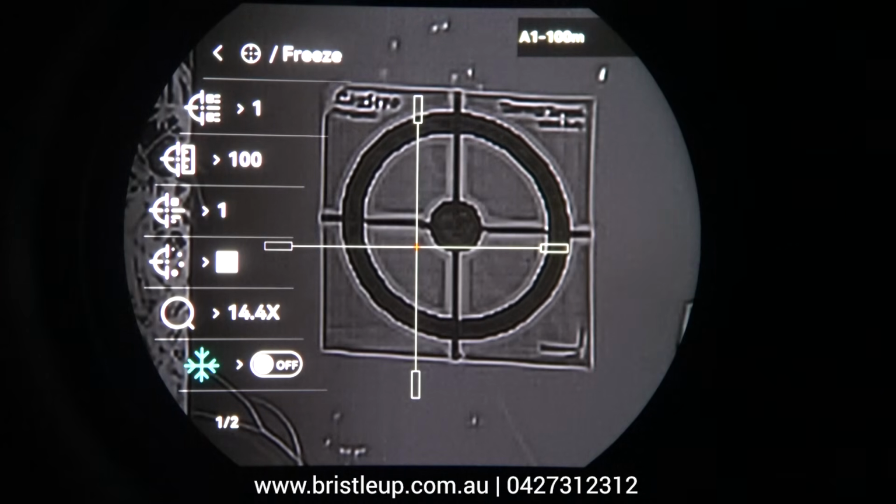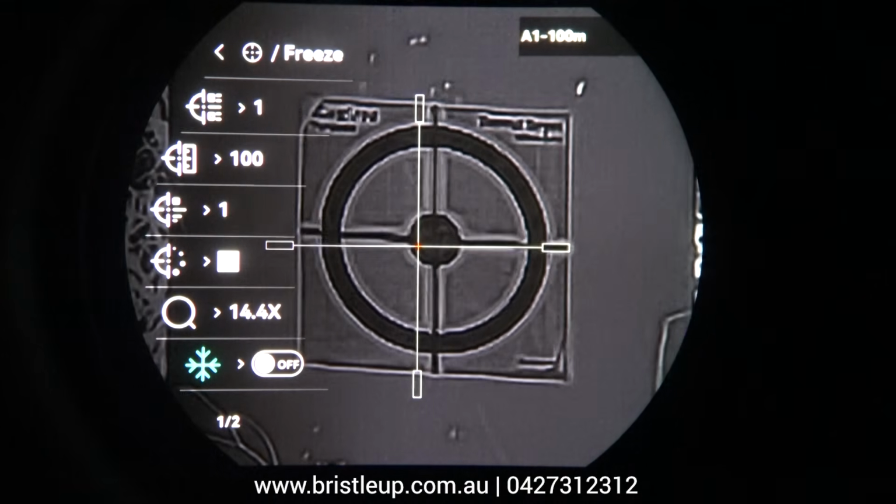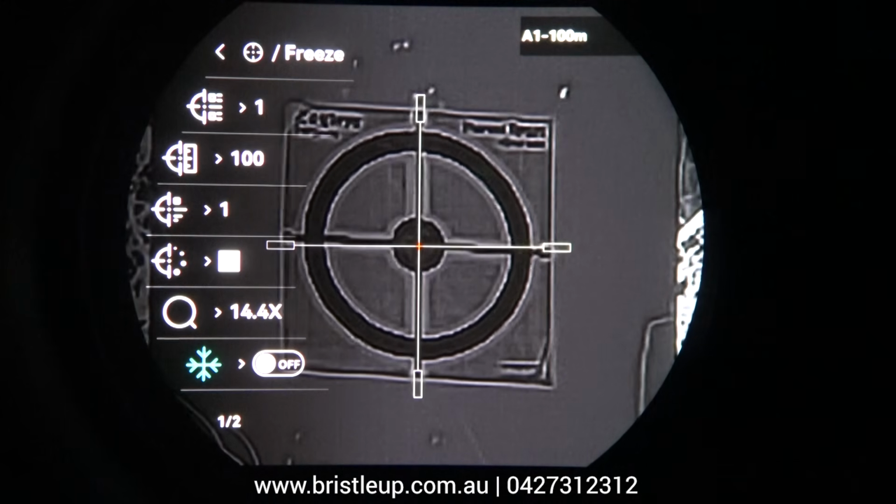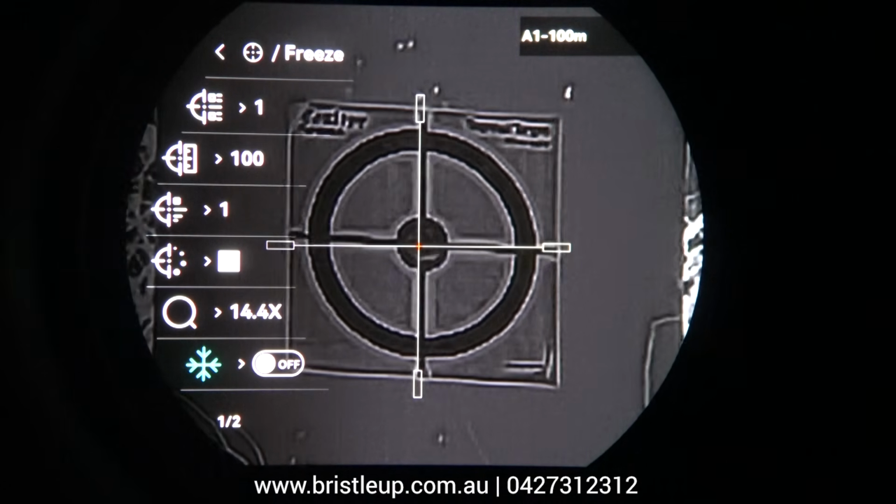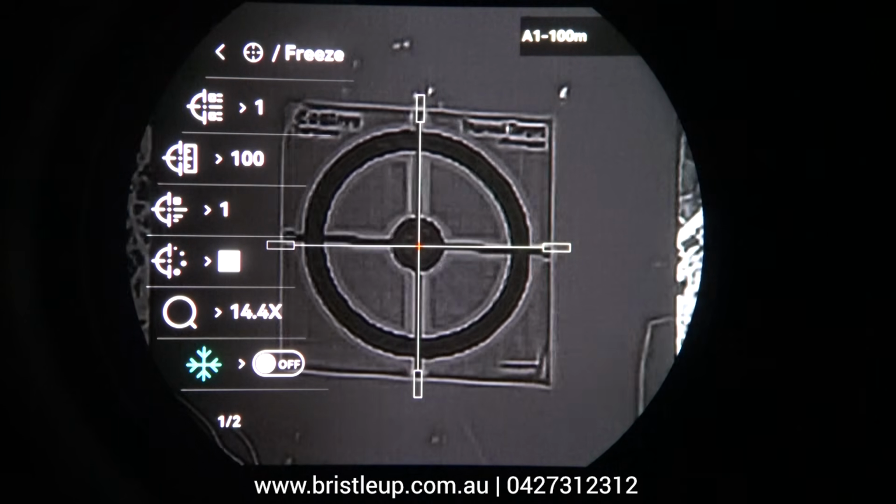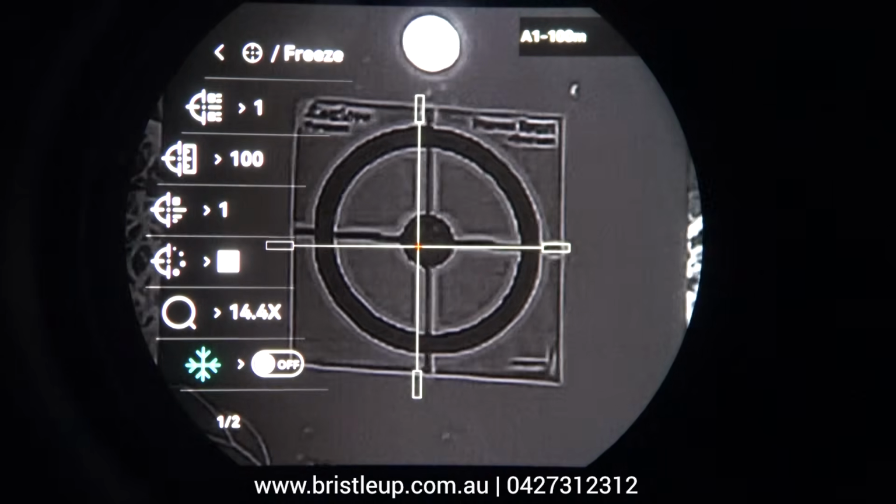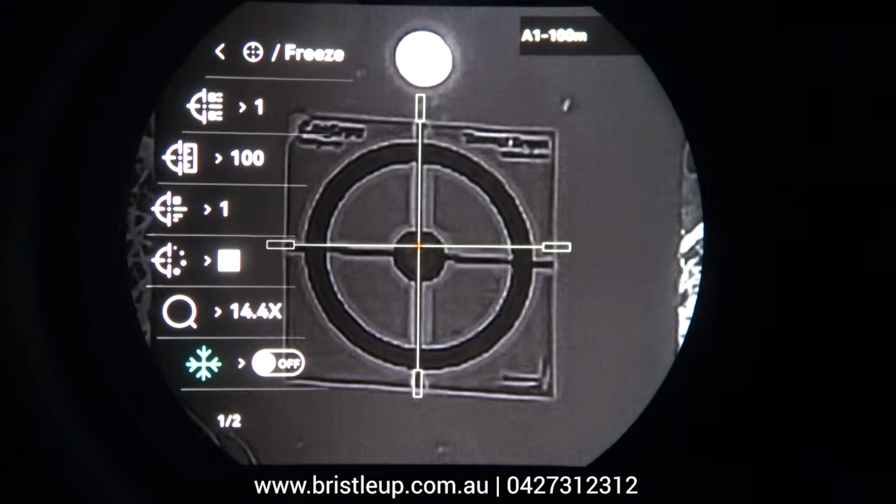So let's do a demonstration here now. I'll see if I can get this on the center there without going off camera. Right, I've got it on target there now. So let's just say I've taken a shot. Okay, now what I'm going to do is I'm going to go out and stick a hot spot on there so that we can simulate the impact. So we have our simulated shot there.